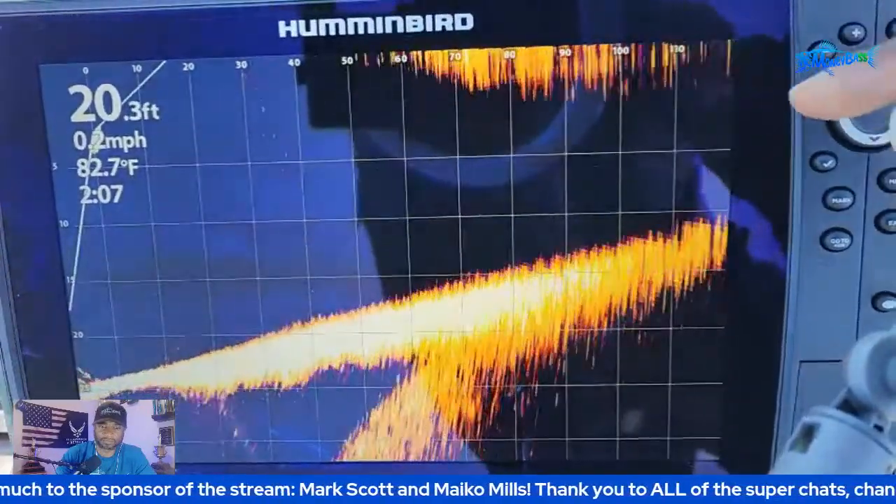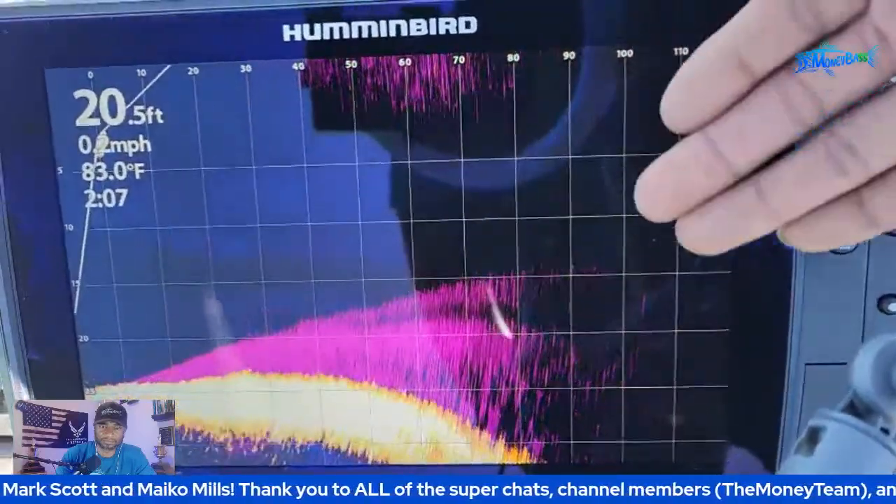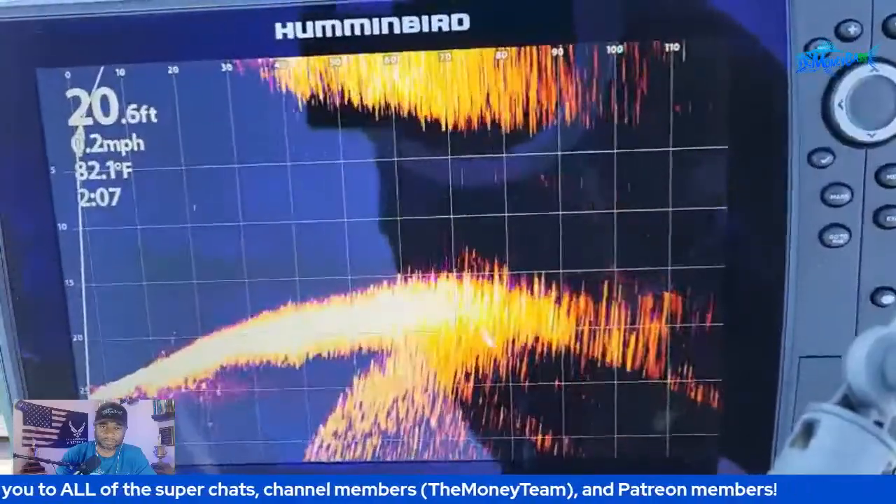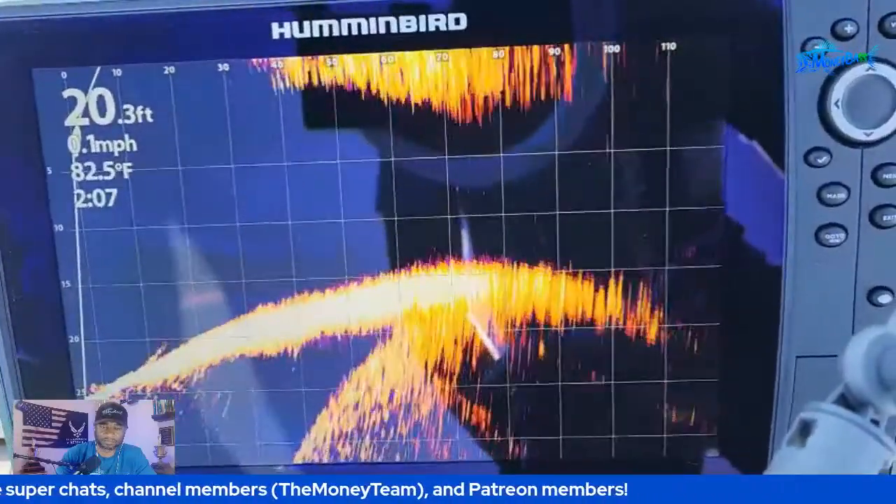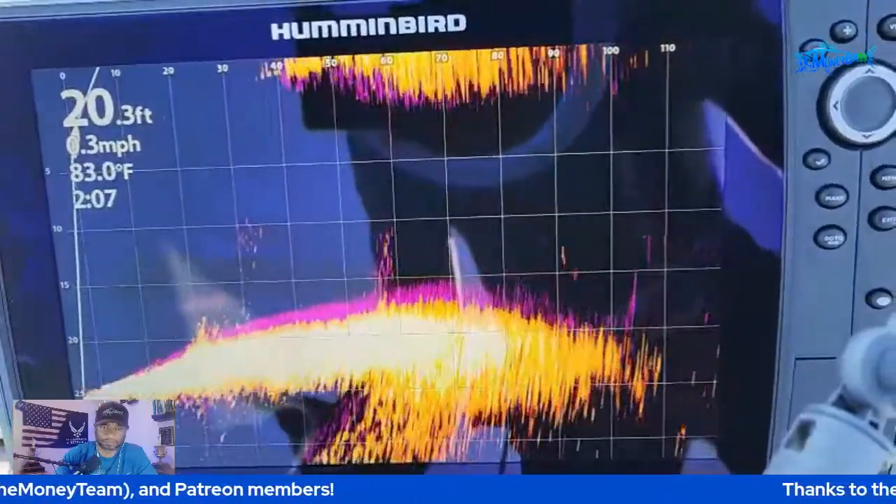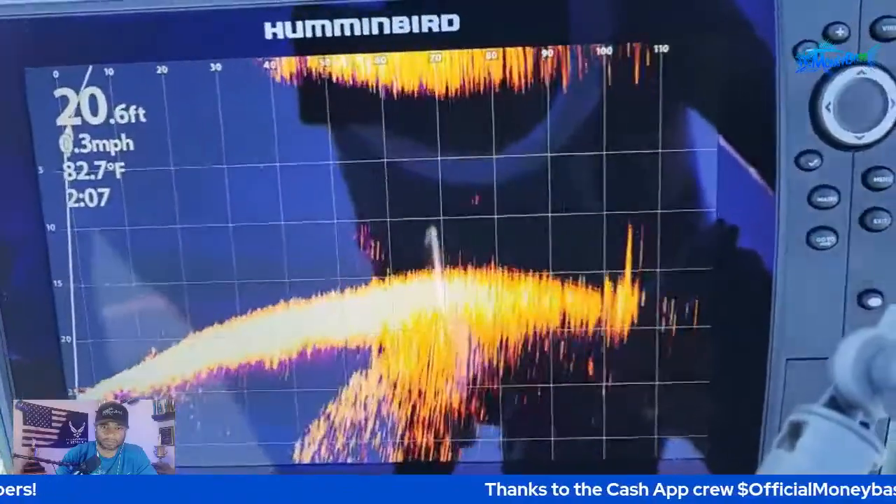All right, let me just make sure. Okay, there we go. So screen clarity, you can see the cover, you can see the fish. What I'm going to do now is just begin moving towards those fish so that you guys can see exactly the same thing that I have been seeing out here, and that I've been trying to explain to you guys during my live streams, during my live broadcast. All right, so let's go ahead and start moving.